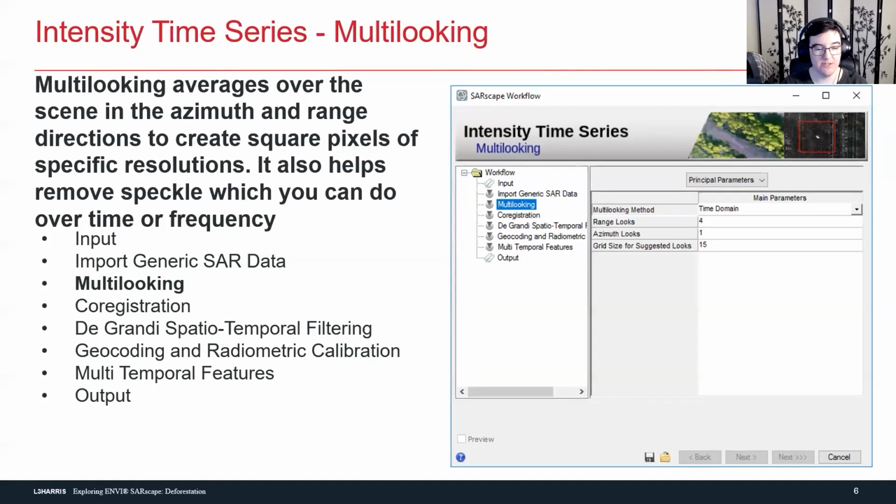After that, we do what is called multi-looking, which averages over the scene in the azimuth and range direction. This is how the scene is collected with SAR: we're collecting it as it's moving in a non-native direction, so it's a little bit skewed. To get square pixels, we have to do some averaging. This also gets rid of some of the noise, or well, speckle technically isn't noise. It just exists in SAR because that's how it's collected. But that's how we remove some of the speckle from our scenes, so they don't look quite as noisy.